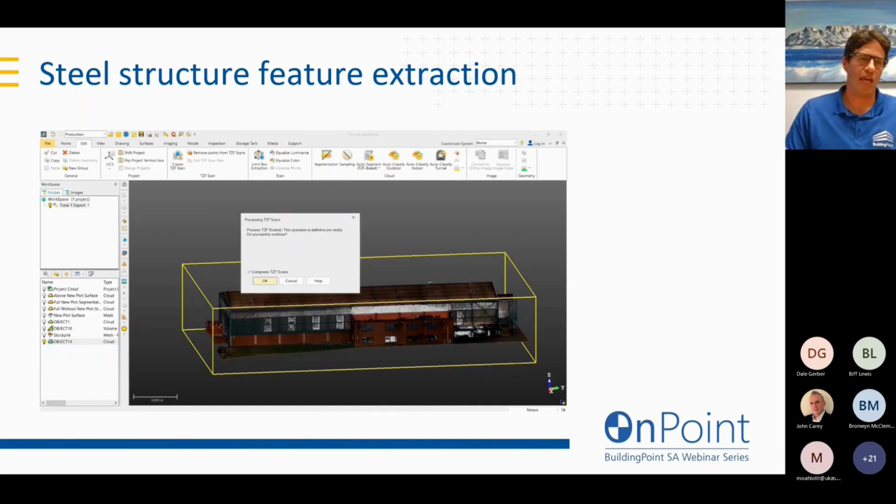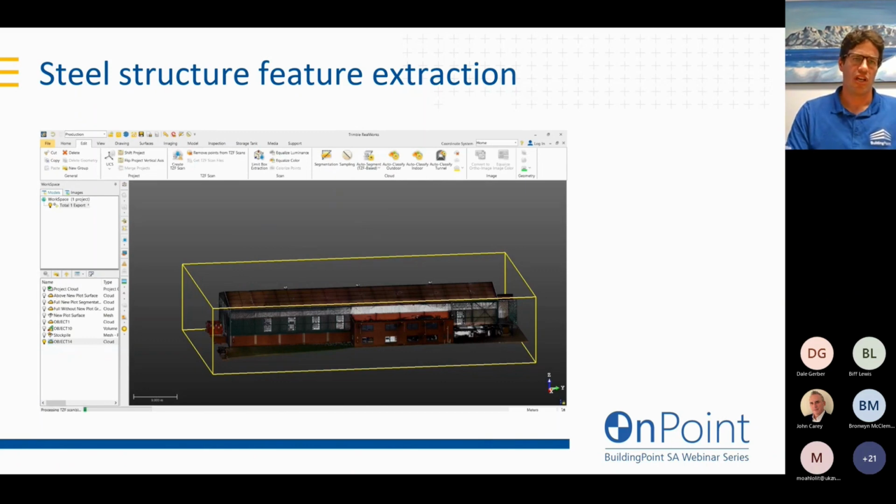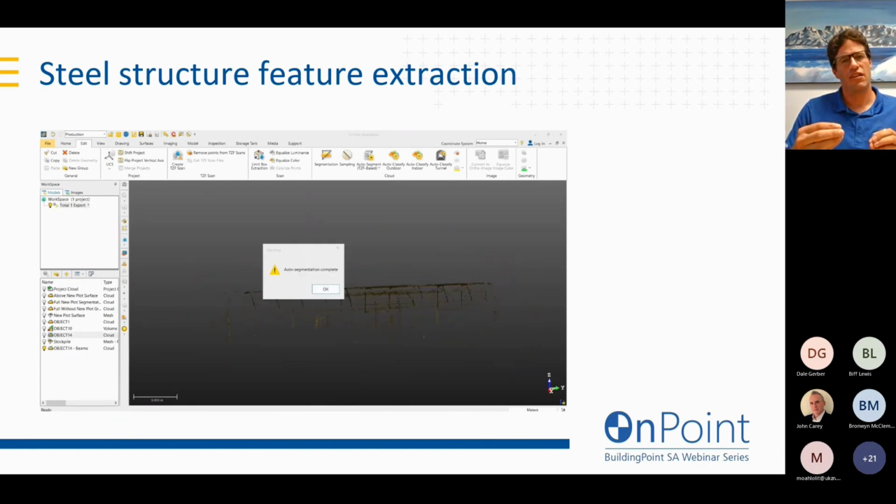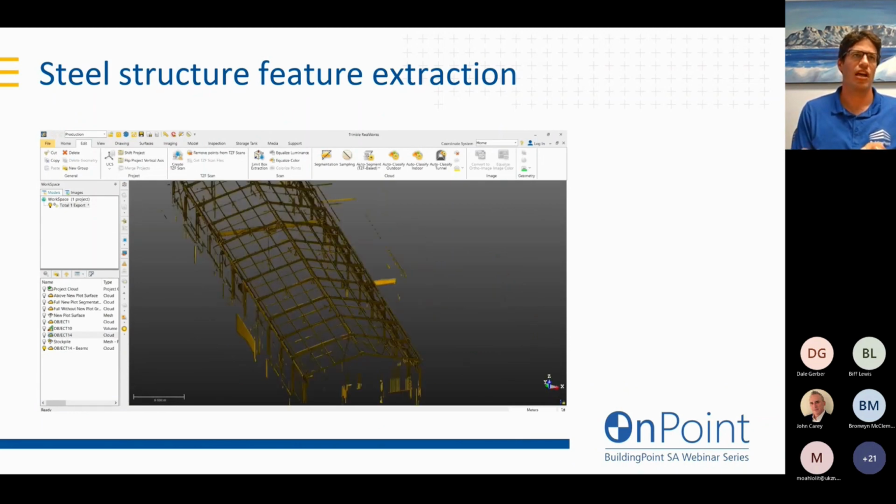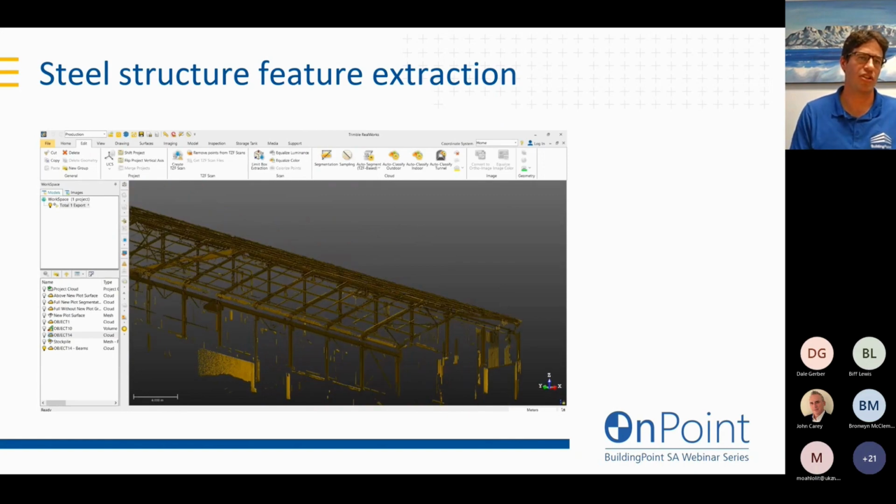In this little video playing here, this is Trimble RealWorks, and it has a workflow where you can, here's a scan of the inside and outside of a portal frame shed, and it'll automatically identify the steel frame point cloud, the points on the steel frame and the structure.